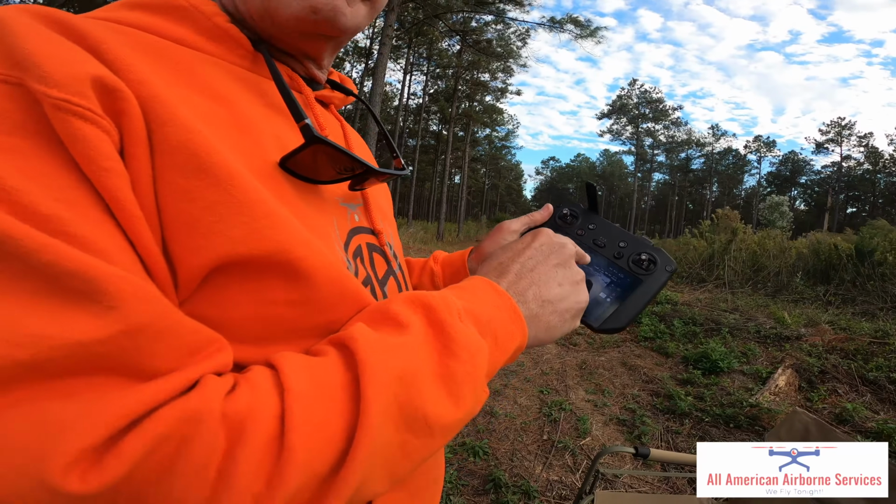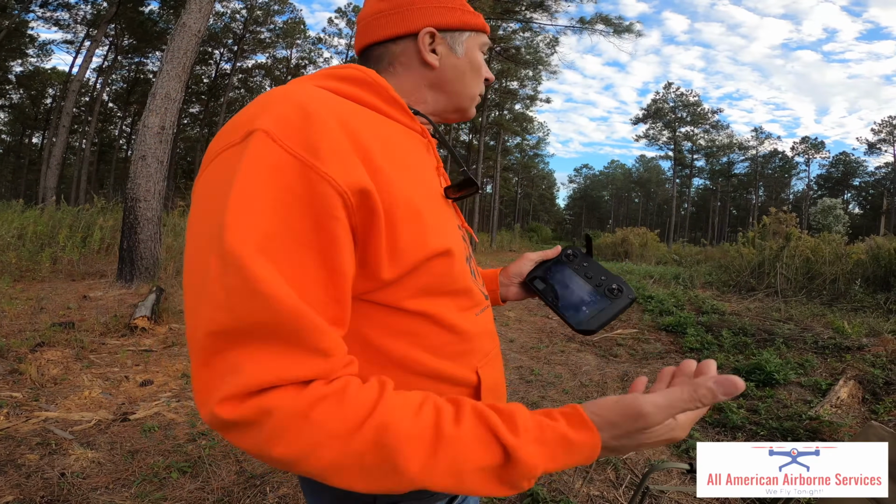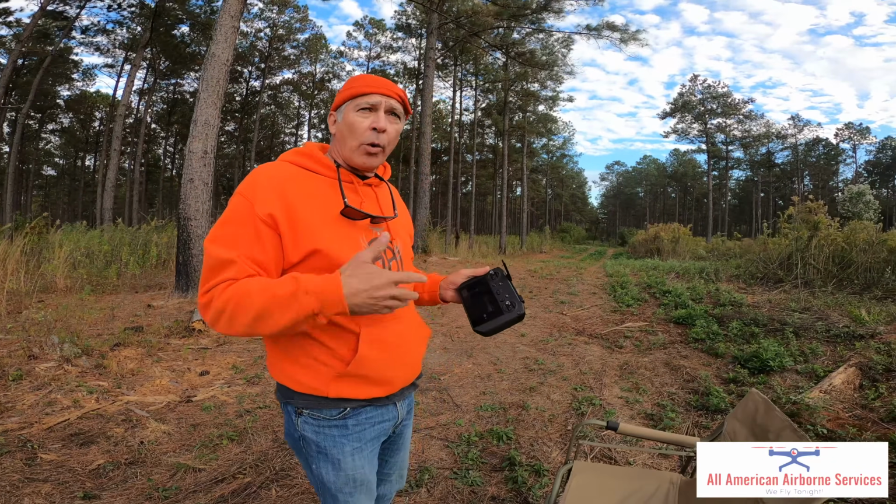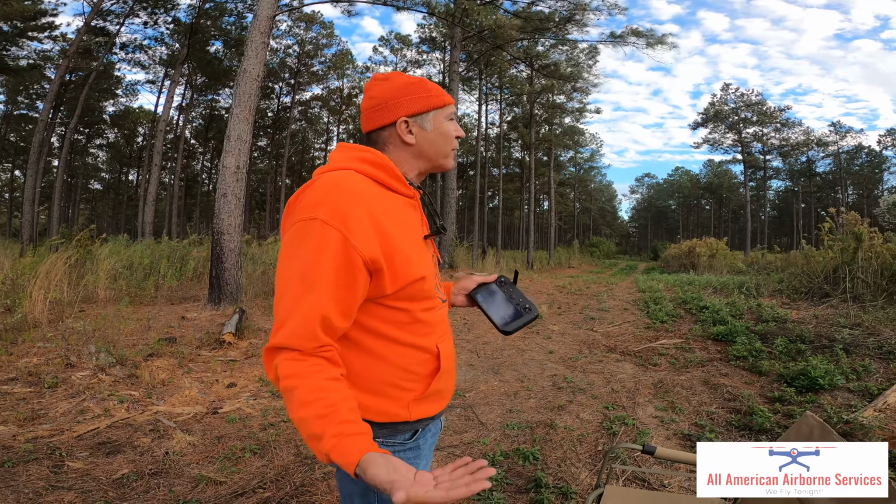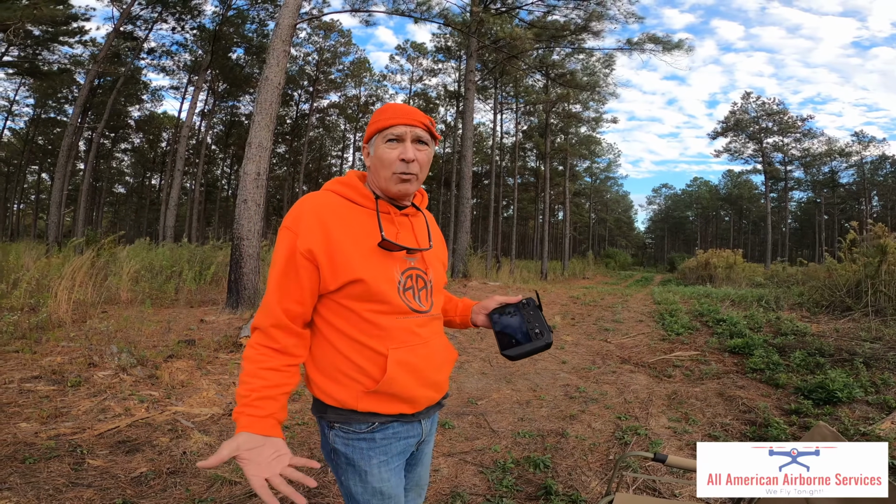I still have 22 minutes of battery life when I got here. This is the initial battery. We had a hunter who had a good blood trail. He said it's that way. He oriented me well to the event. And it's not perfect conditions for using a thermal drone, but in this case it worked.